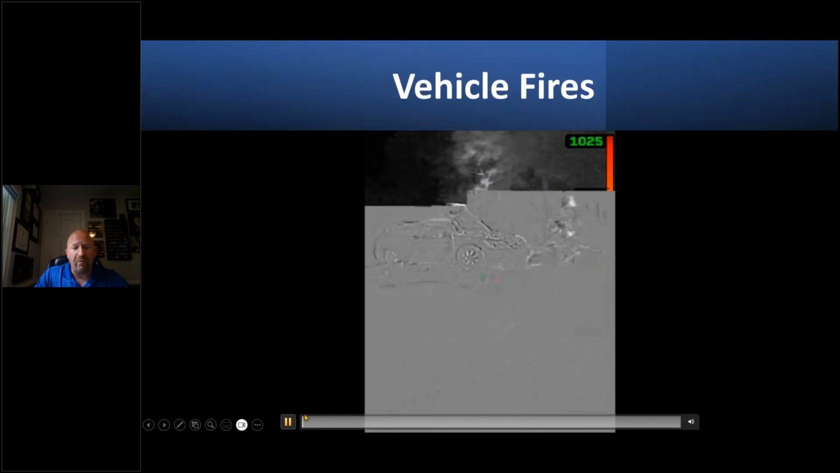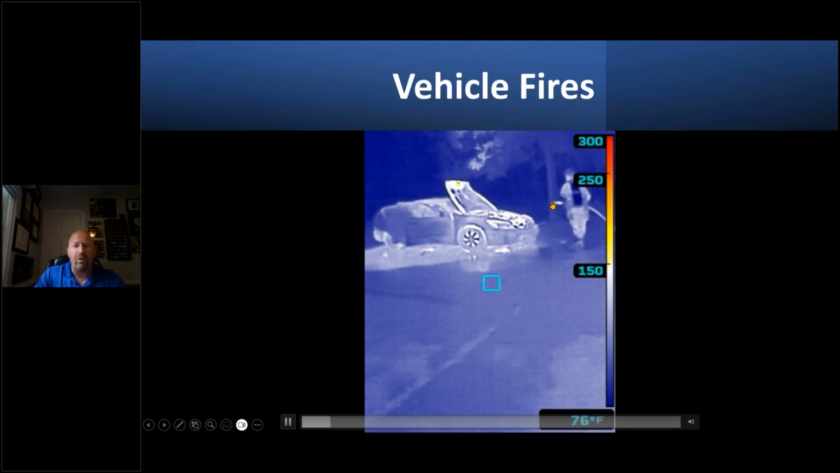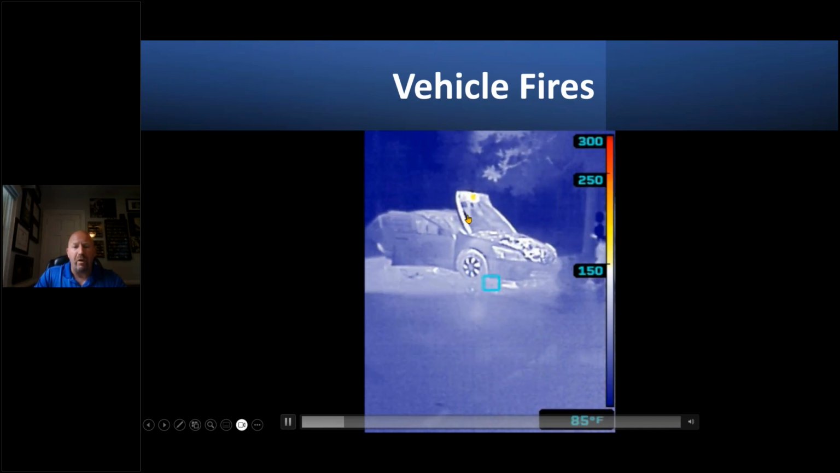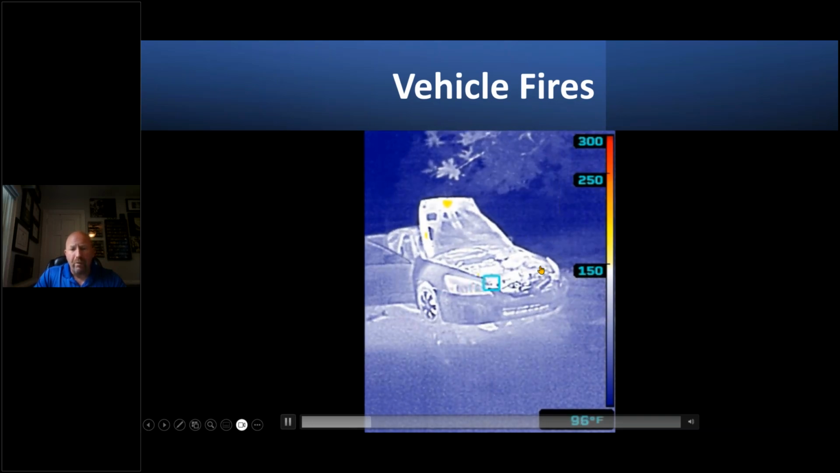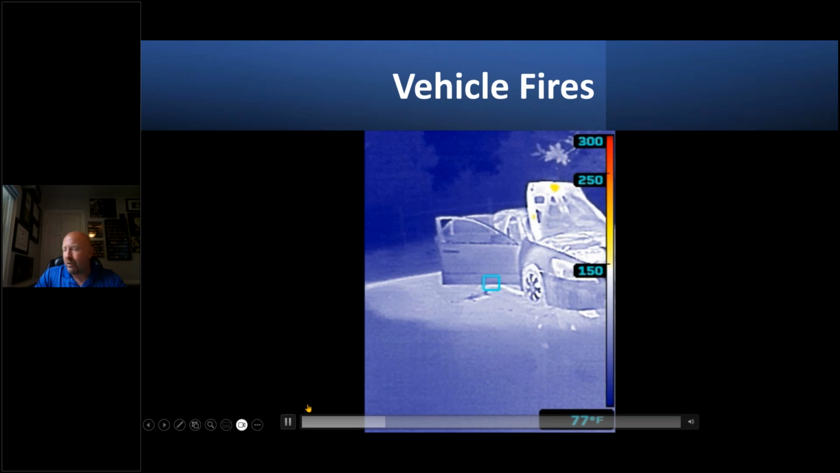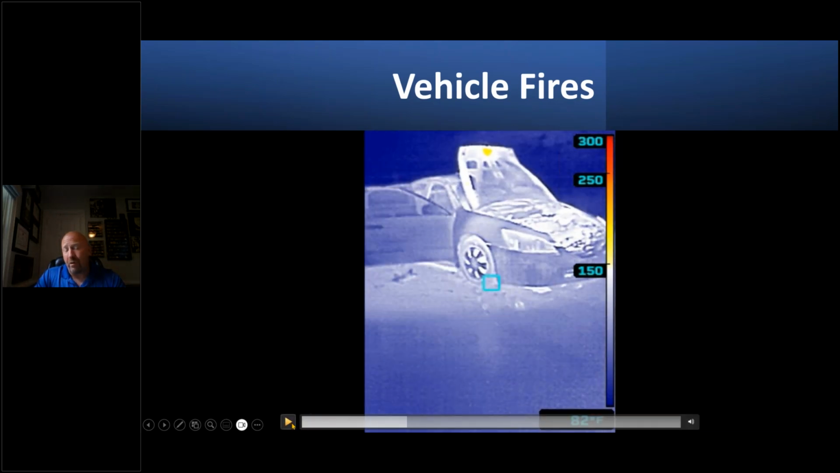This is a great example of a vehicle fire. In TI Basic, we see the firefighter starting to squirt water, and then when we look up top in survey mode, we see a couple spots that need to be cooled off. No big deal, but we're able to identify those areas rather quickly because of this survey mode feature. We found a lot of other areas that we would have missed without an investigative mode color palette. Other camera manufacturers offer some similar things, like FLIR has search and rescue mode, Bullard has thermal throttle. Whatever camera you use, I highly recommend you understand the options it has.